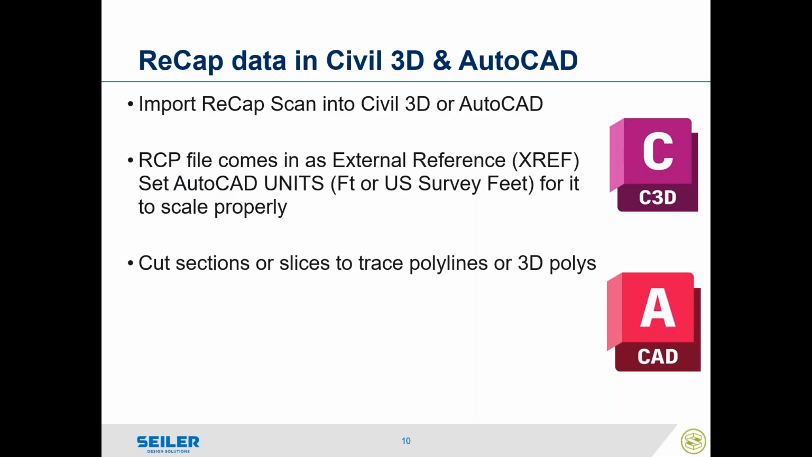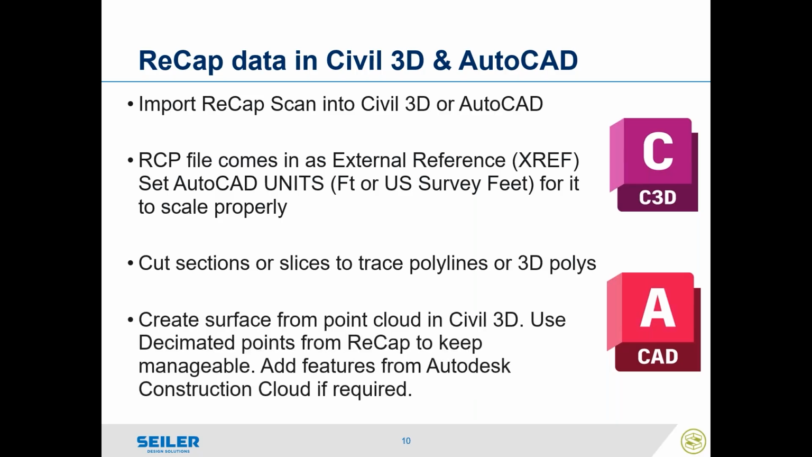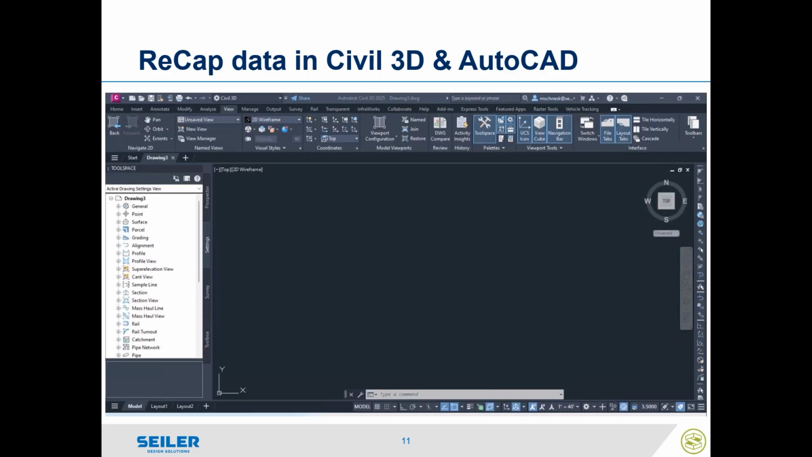We're going to cut sections or slices, trace polylines or 3D polys in AutoCAD or Civil 3D, and we're going to create a surface in the point cloud from those decimated points. That keeps it manageable. There are features in the Autodesk Construction Cloud for feature extraction, which I'll show next.